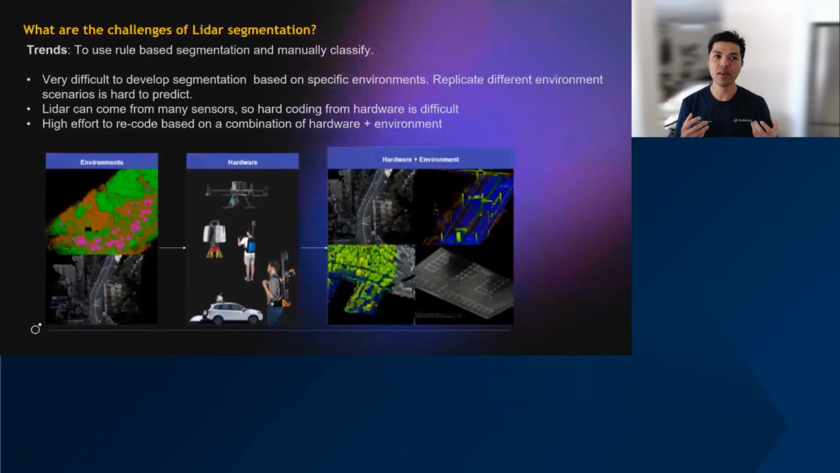However, with our experiences with using PointNet and various other machine learning and AI, it's very difficult to develop AI and machine learning on individual environments. You have to really develop it on a set of environments with a set of sensors, and then you can start to move from there, because it is really hard, and you've got to use a lot of high effort to recode based on the environment, because the Earth is a very complex place.